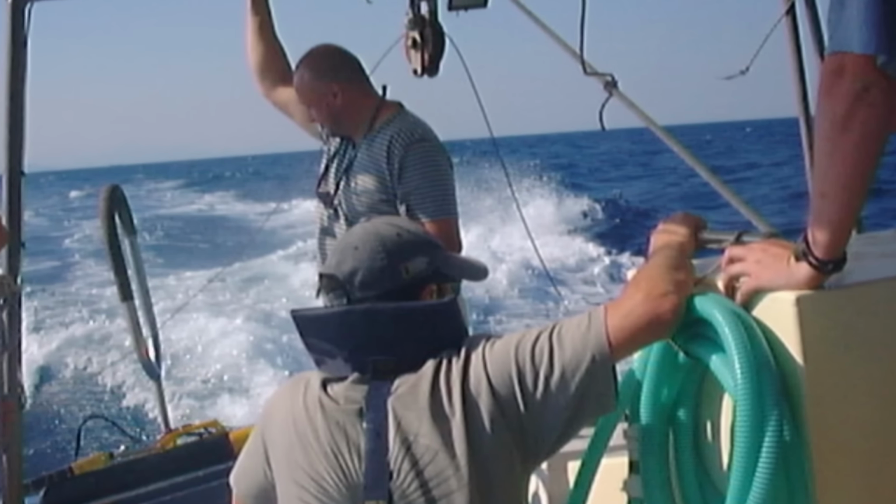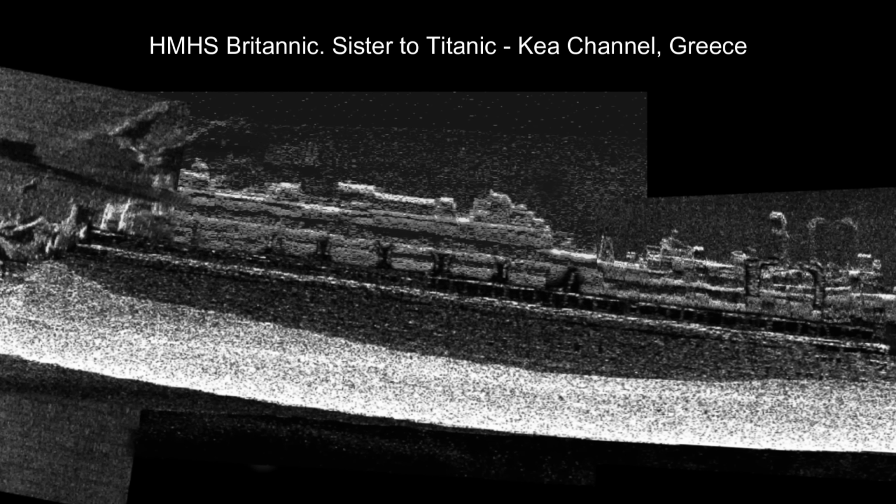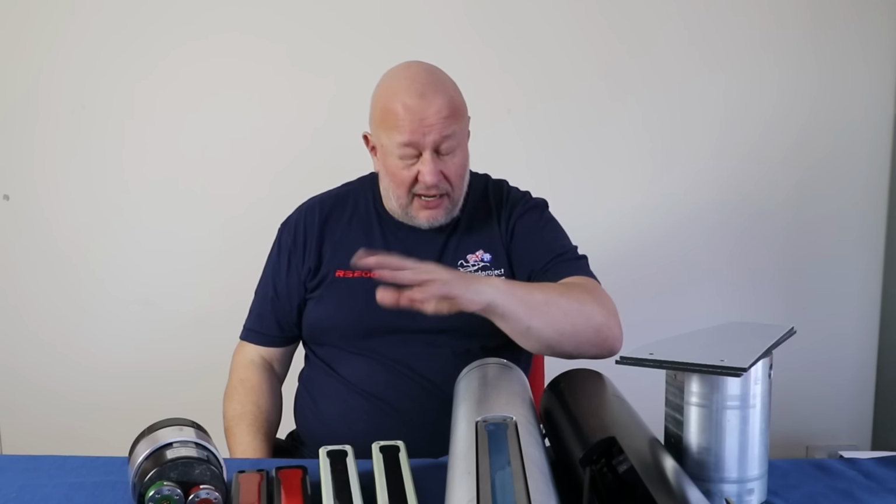Now, when we surveyed Britannic in 2003, and if you Google Britannic sidescan, you'll see our images, they're still there 20 years later, we had 200 metres of layback. So our boat was 200 metres ahead of where the fish was. So we were basically having to navigate mentally 200 metres behind where we actually were to keep the fish out of the wreck, whilst running straight lines alongside at the right height and the right imagery.